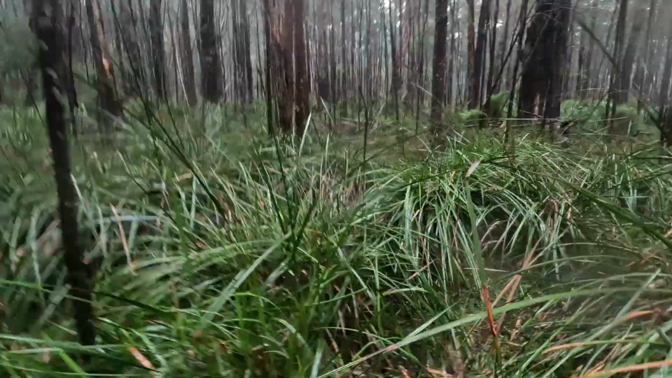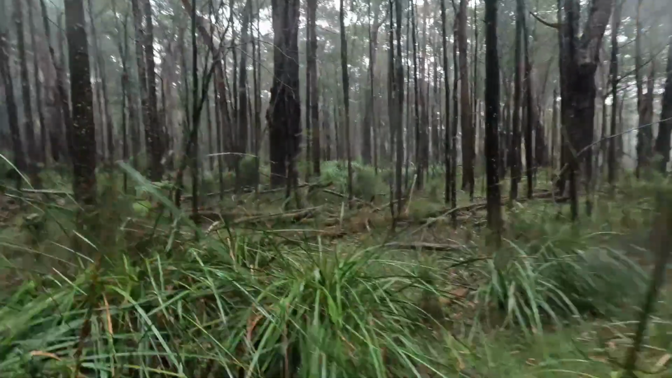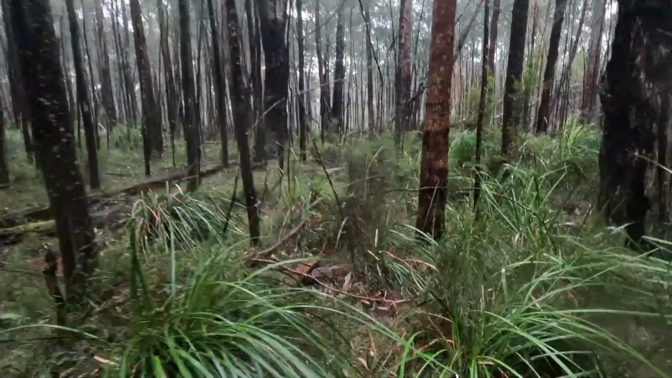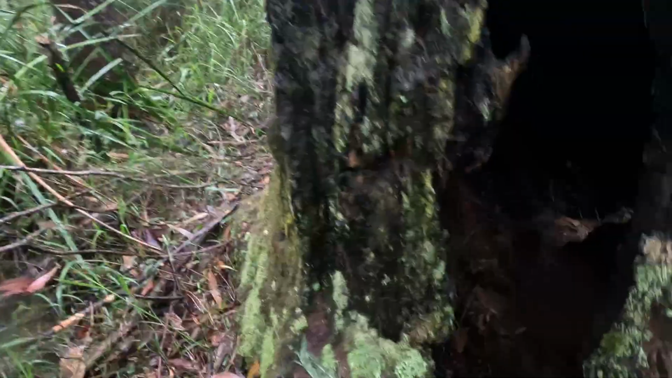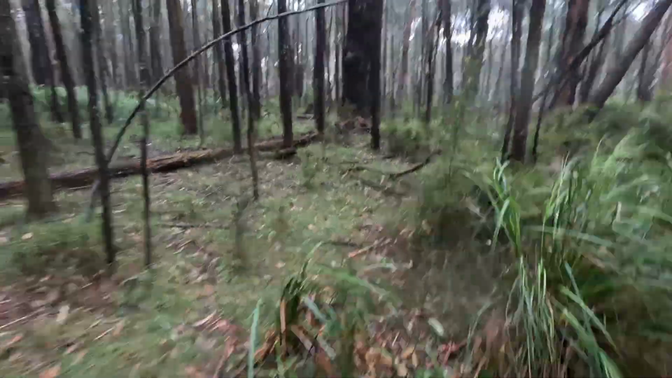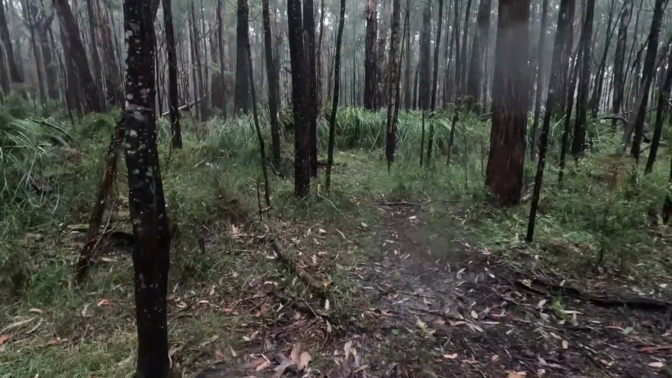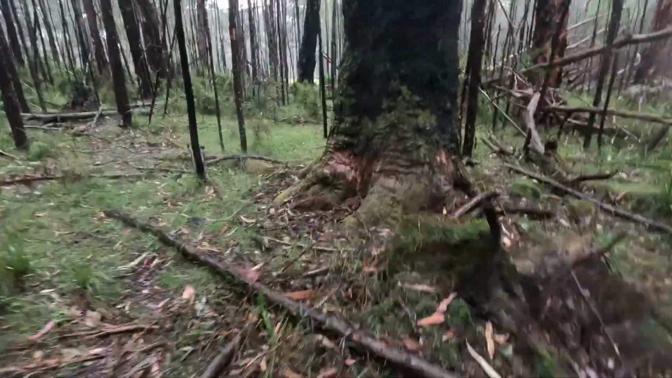Let's look off this grass. Another little hideout. Let's try that one. Not dry. All the old trees in here are dead. Big ones anyhow.